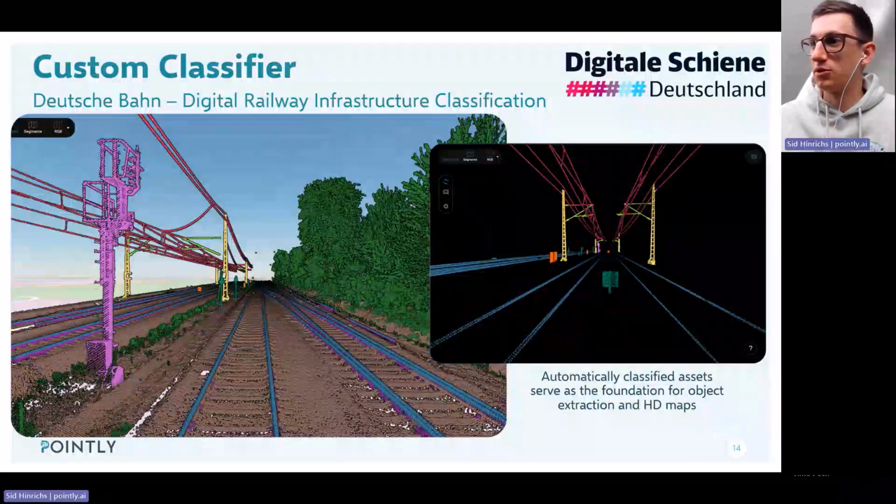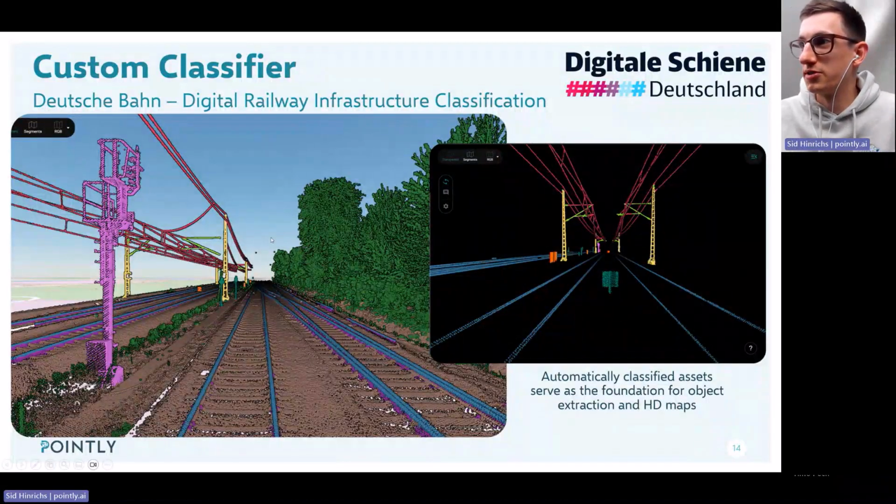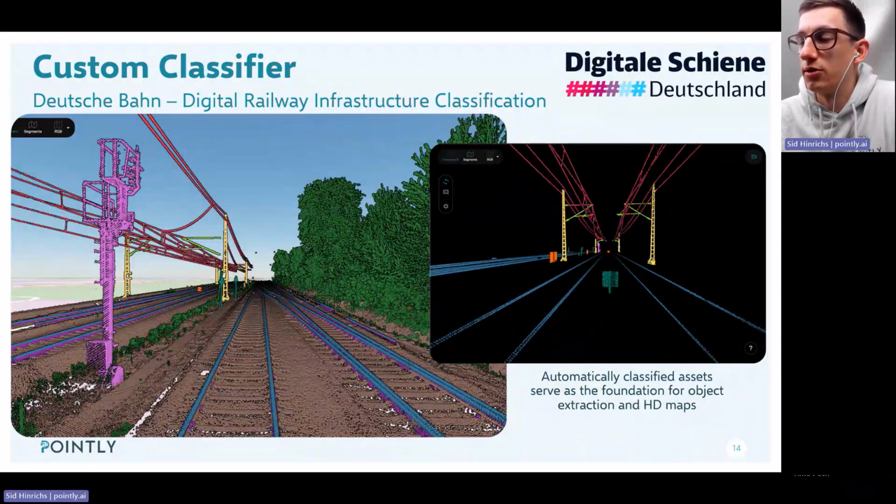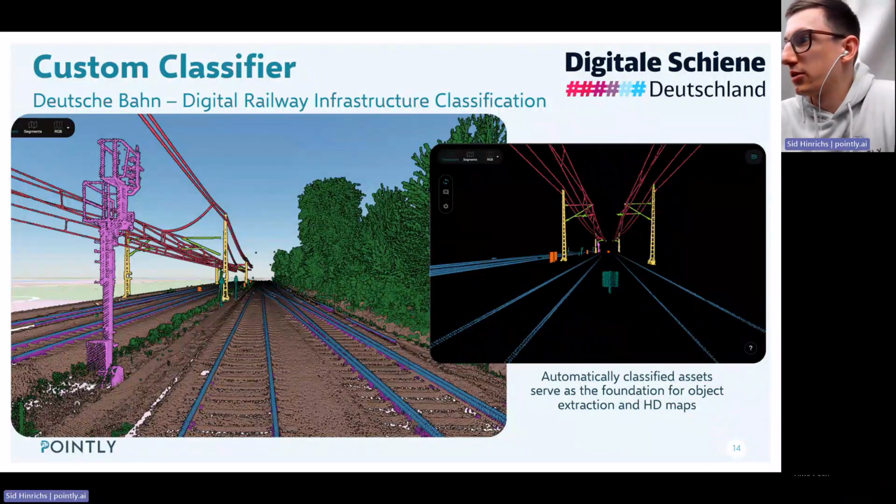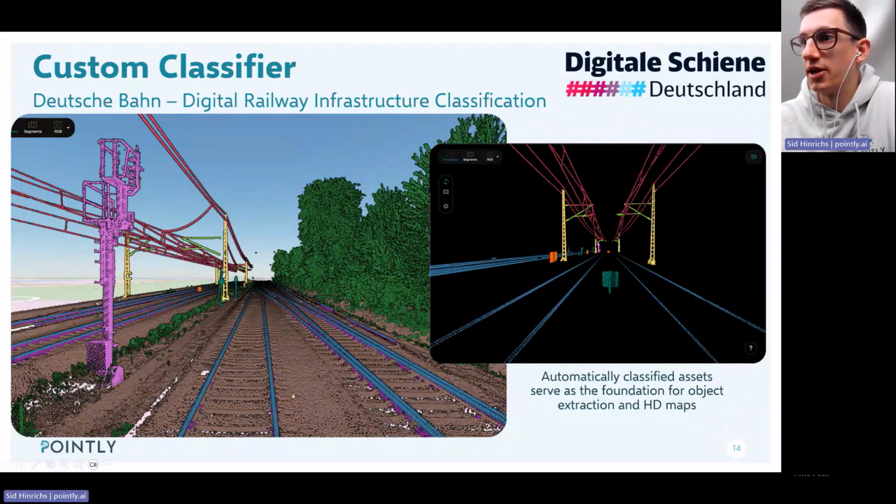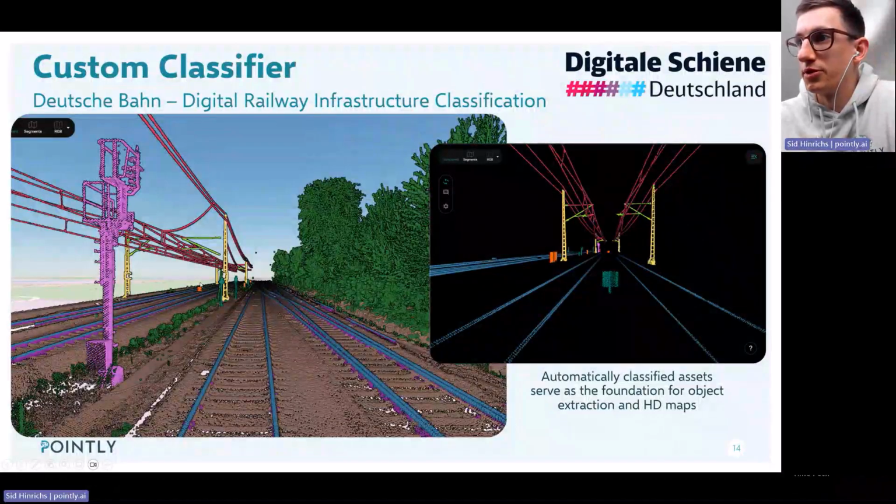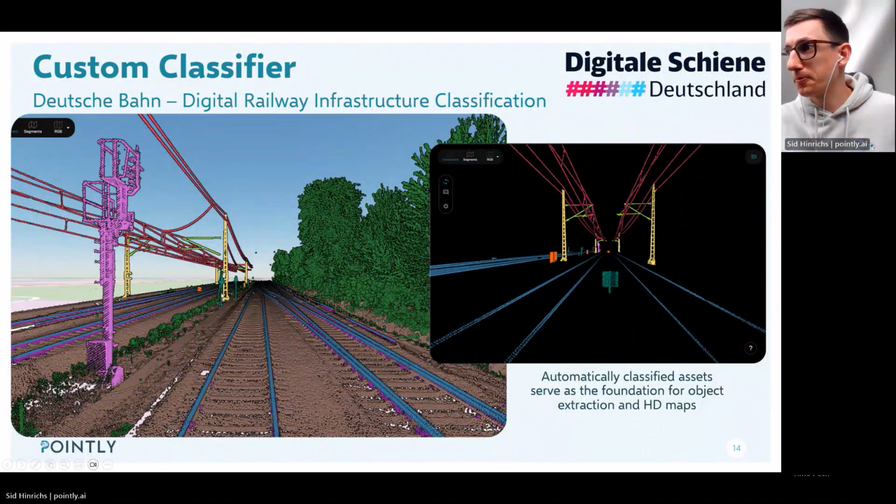We were still able to do some pre-classification to classify vegetation and ground, but all the new classes needed to be added. In the initial iteration, we trained on just a few basic classes like the rails, the catenary poles, overhead wires. And in the second iteration, we added more detailed classes to also identify the signals, some fuse boxes or signs along the tracks.